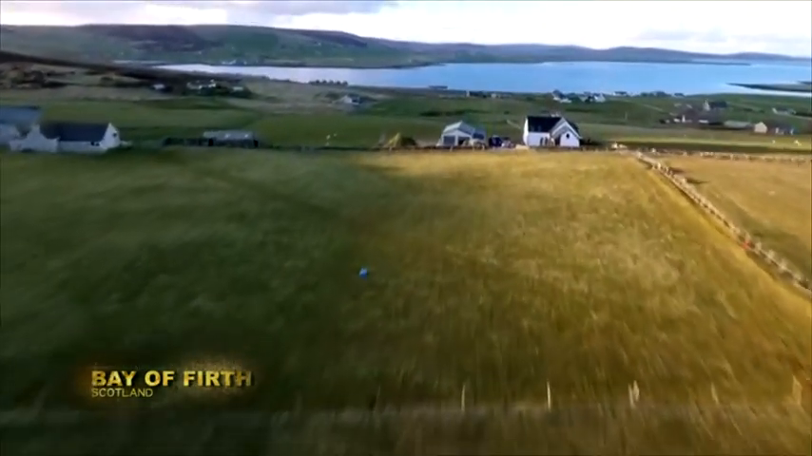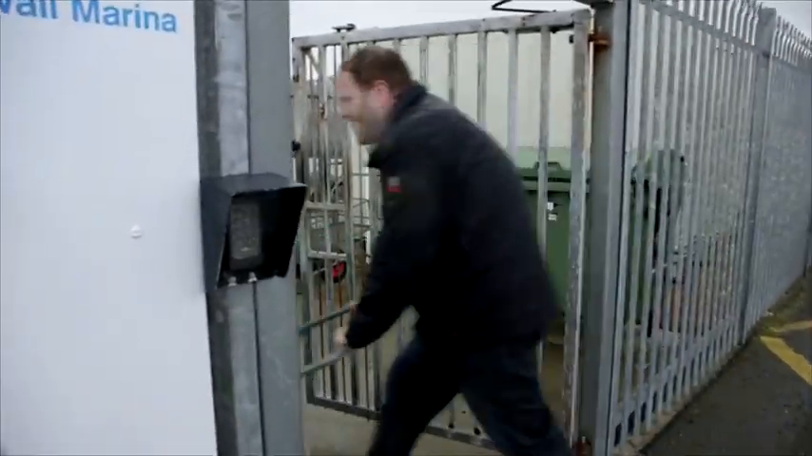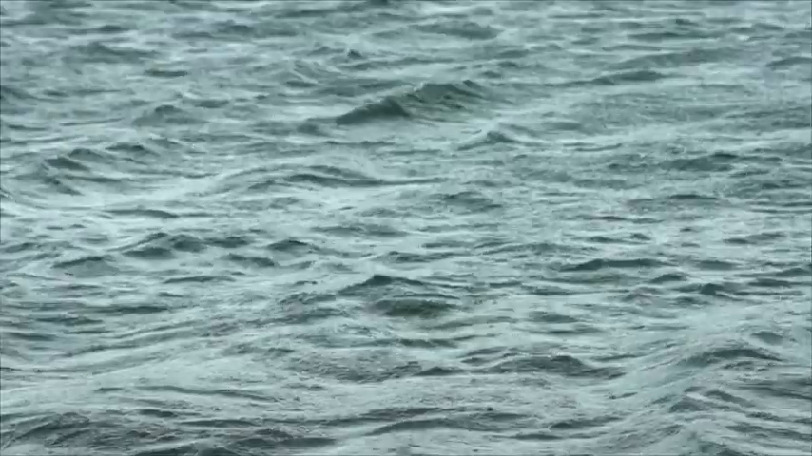the Bay of Firth in the remote Scottish archipelago of Orkney, I've joined geophysicist Richard Bates and archaeologist Caroline Wickham-Jones on a potentially groundbreaking diving expedition to explore an ancient underwater feature that may be the original inspiration for sites like Stonehenge. The boat just down here on the left, Josh. Yeah.